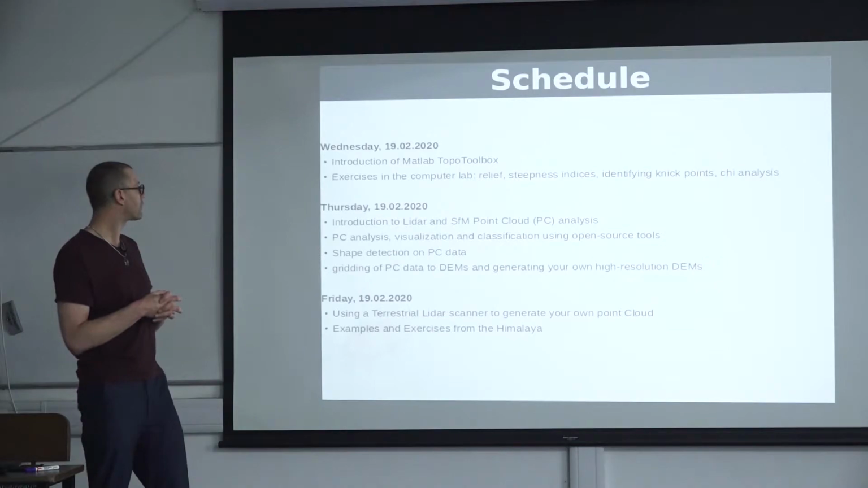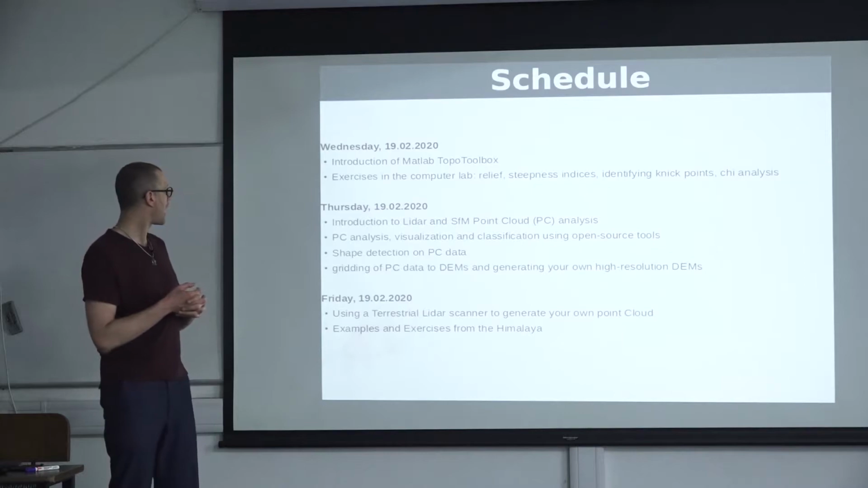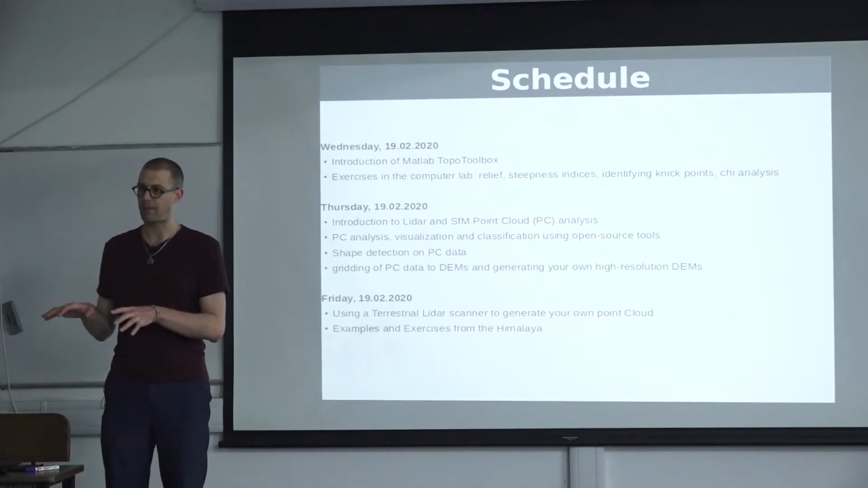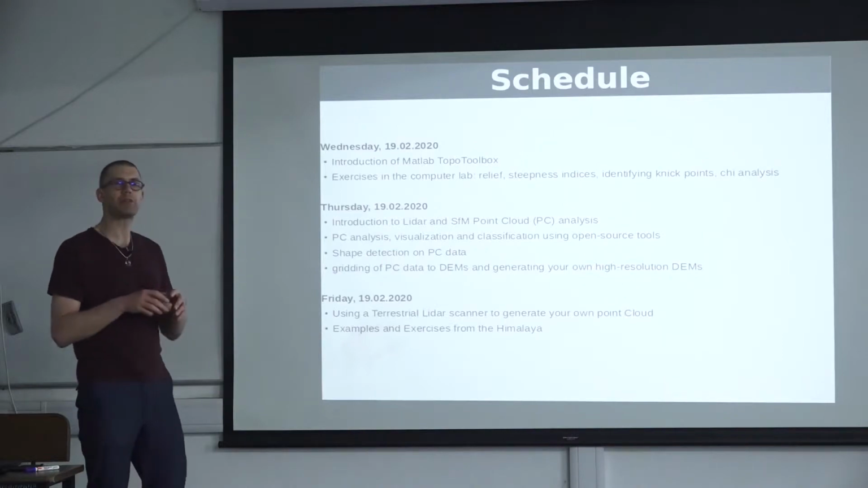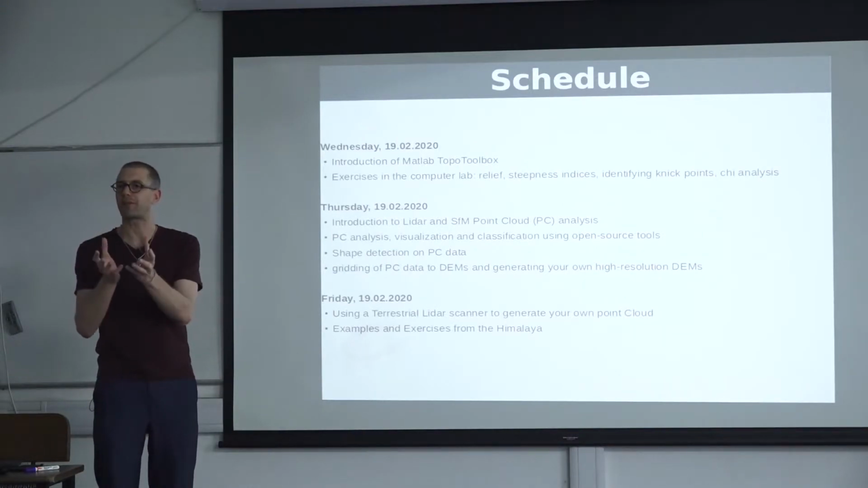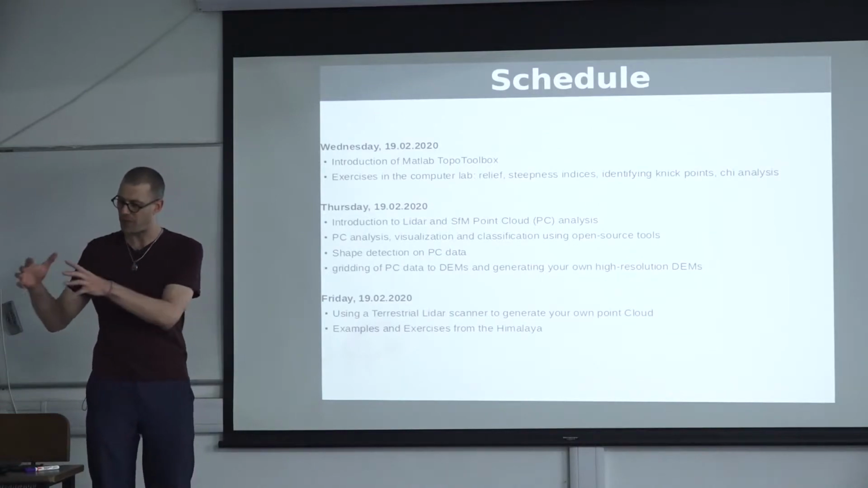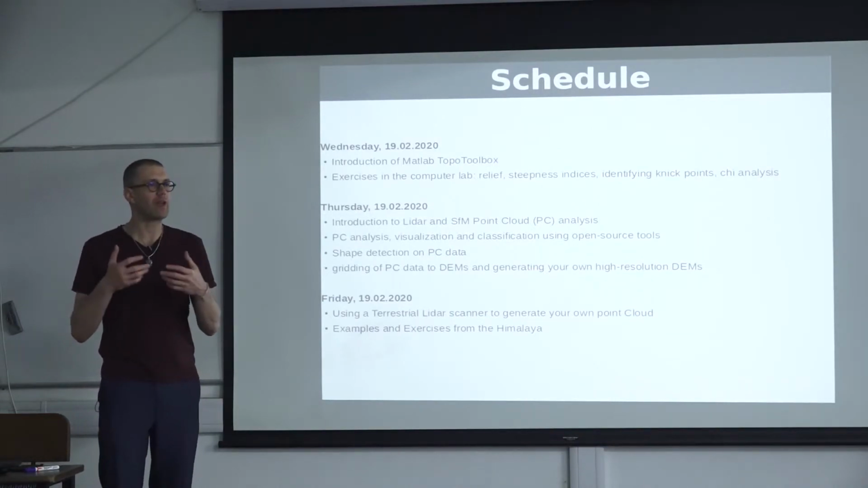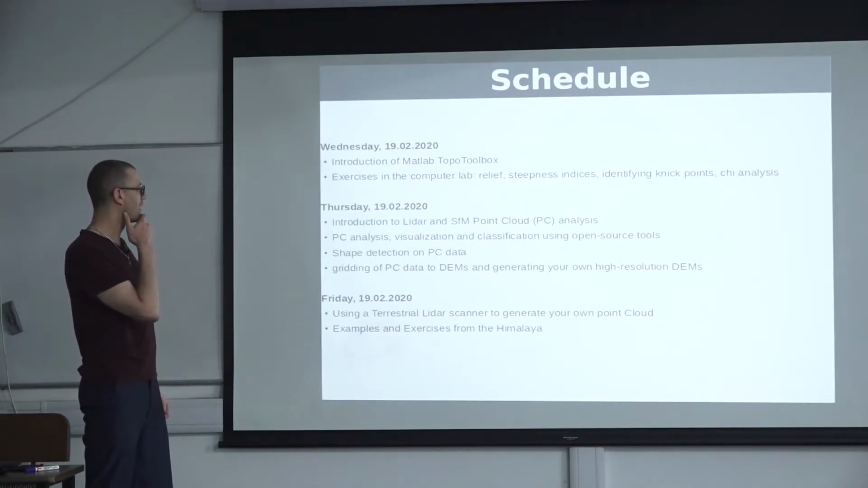Friday, the idea is to use a terrestrial LiDAR scanner from the Institute and generate our own point cloud of parts of the campus so that you get familiar with using the instrument and how this could be employed. Maybe if we have time, we get into some shape detection, how we can detect the pebbles on the ground, for example. We did that 2 years ago in the Himalayas, where we collected lots of terrestrial LiDAR data from point bars to estimate the grain sizes. We have been doing that in the Central Andes as well. I can maybe give a short intro of this on Friday.